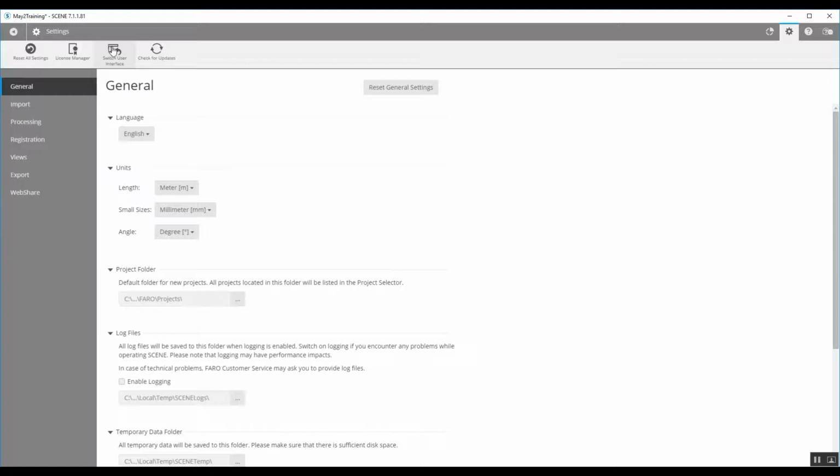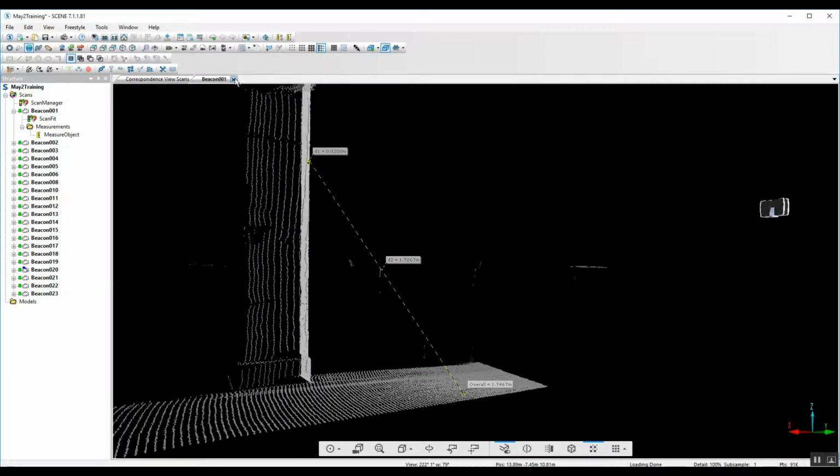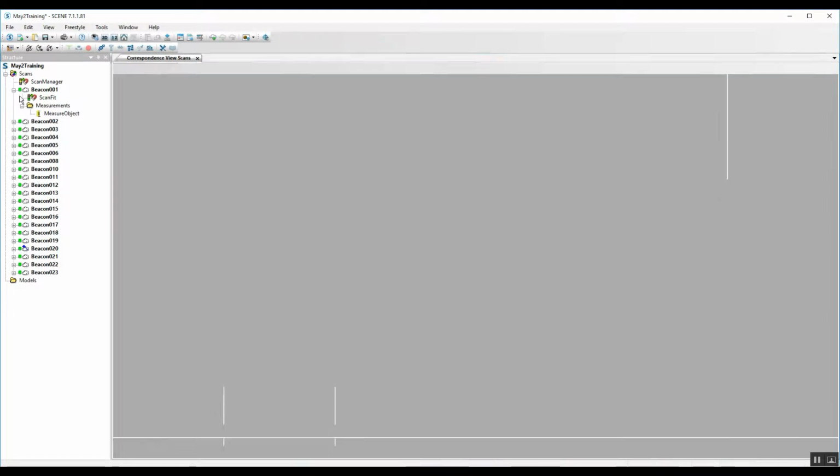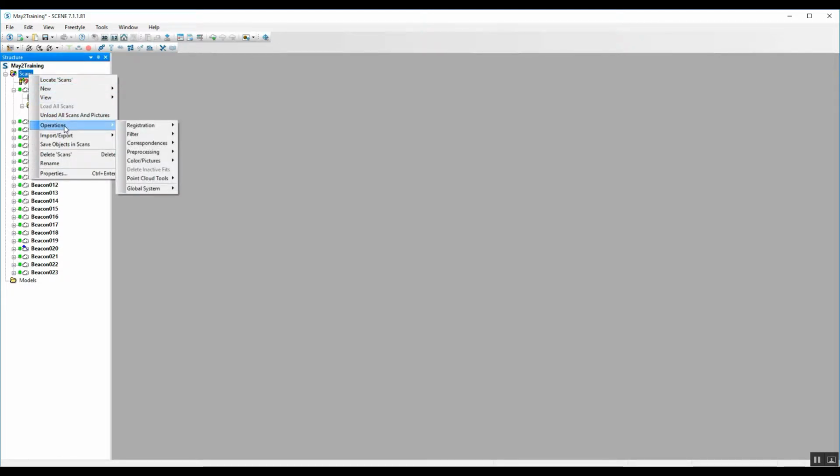If you want to add color to your project and you did not do it in the beginning process, you would go into the settings mode, switch user interface, and at that point we'll give you the option to come into either single scan or the main scans folder, do the entire project. You would right click, come down to colorize pictures, and there, if you had been using the camera during your scan project, you would choose apply pictures, and it would then colorize your entire project.